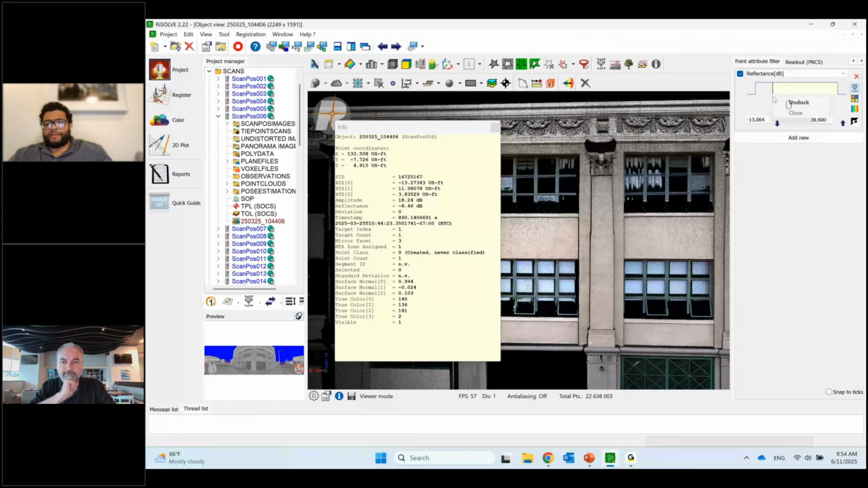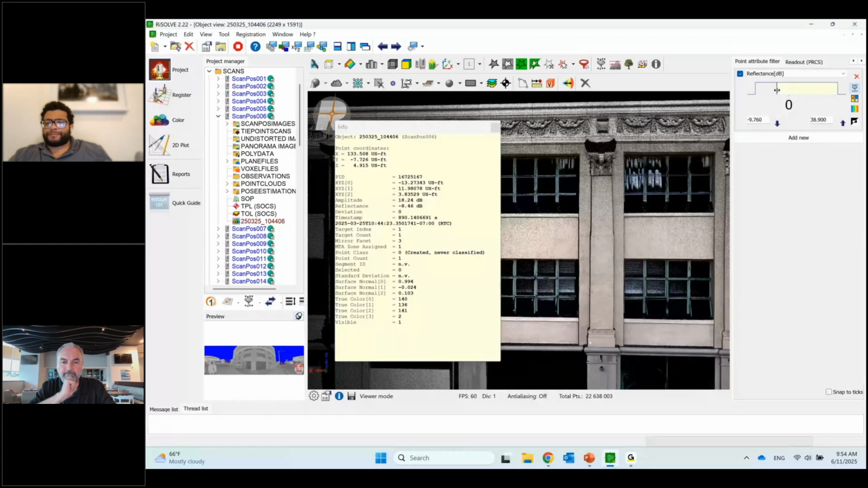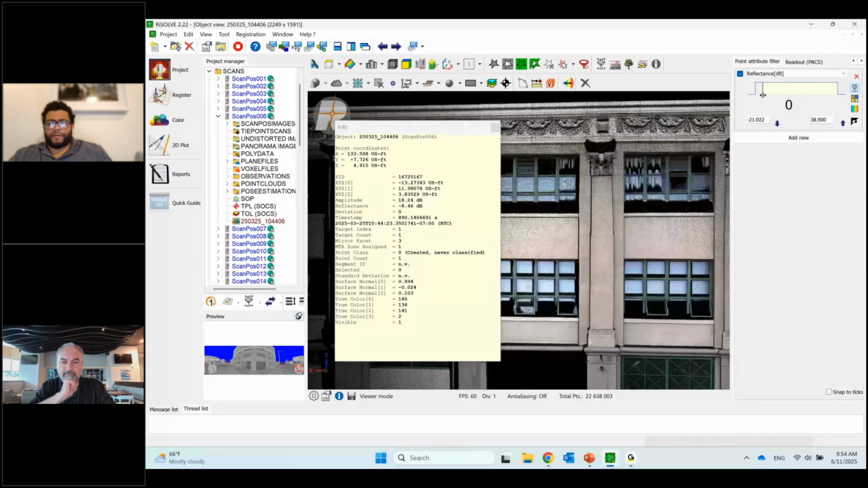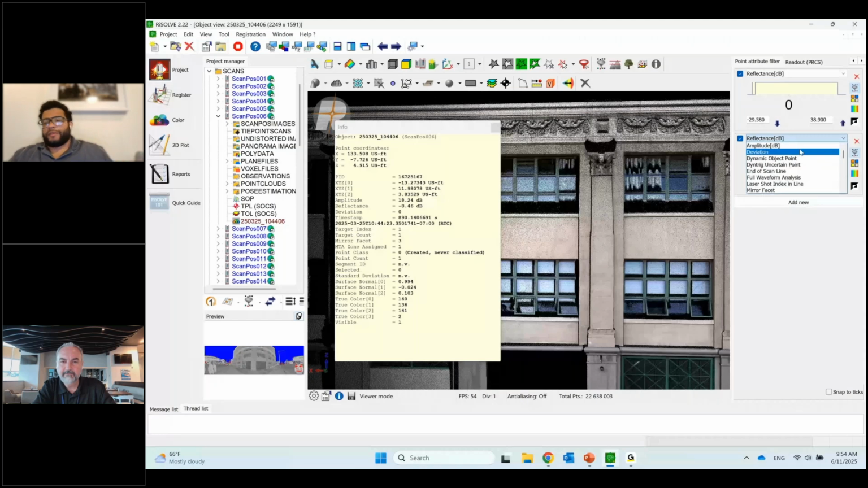If I start to get really low, you just see everything disappear. I can do that with all the different attributes that are available. If I scroll through the window here, there's a whole ton of attributes that you can filter your data by to get a very particular view of something. We really try to empower the user to play around with this and do whatever they want to do.